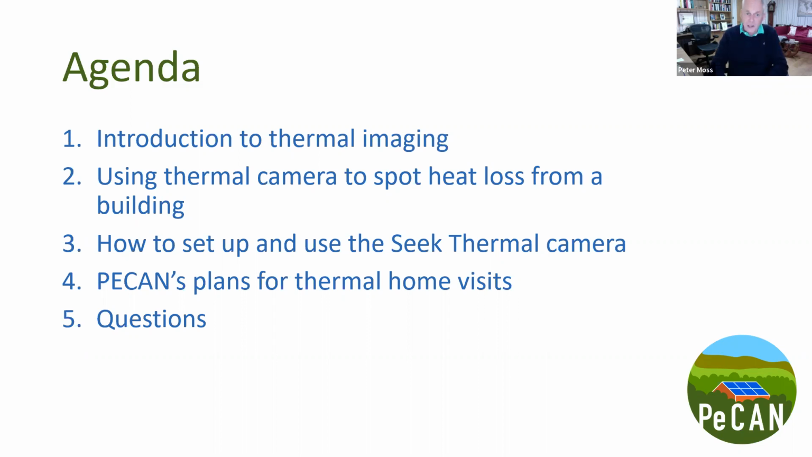What we're looking to cover tonight is basically a quick introduction to thermal imaging, how you use a thermal camera to spot heat loss from a building, how to set up the camera that we have, and we're about to look at buying a second one as well, and we'll talk a little bit about why we're doing that as we get to that point.